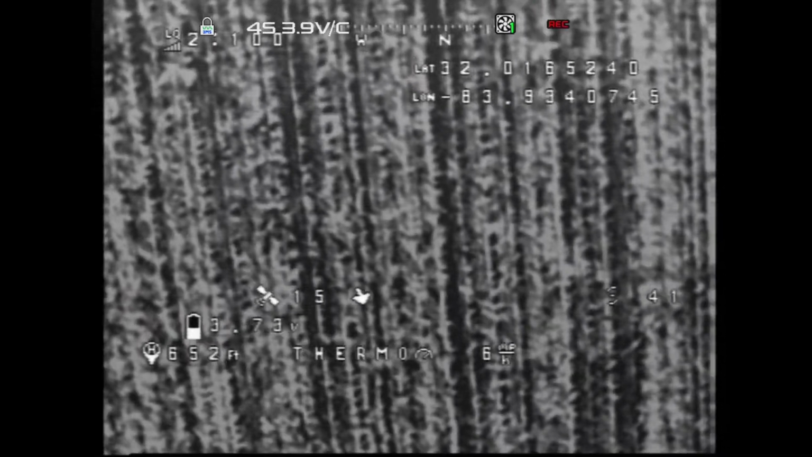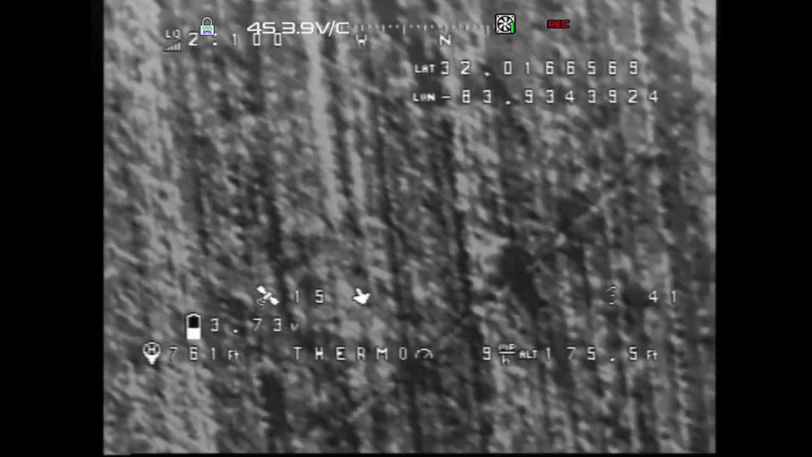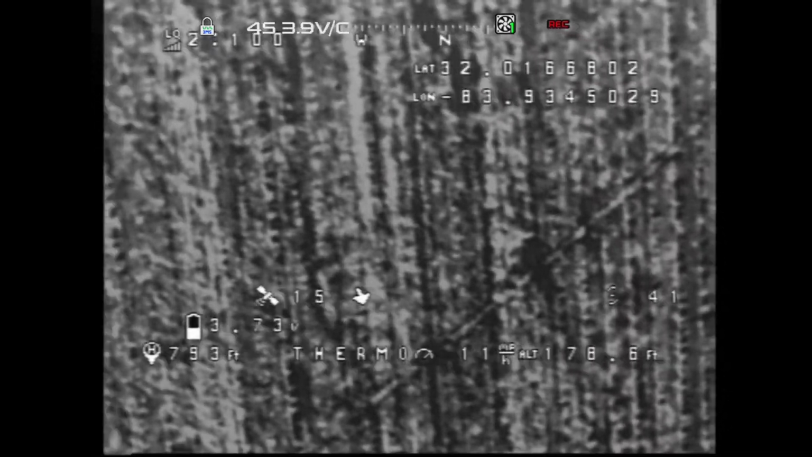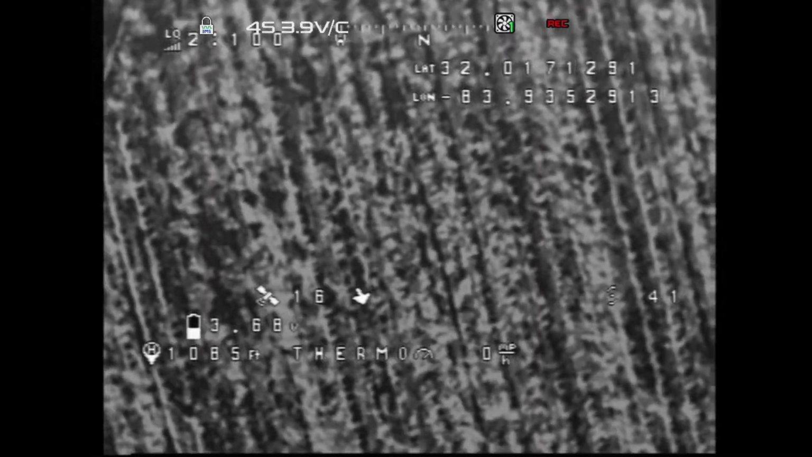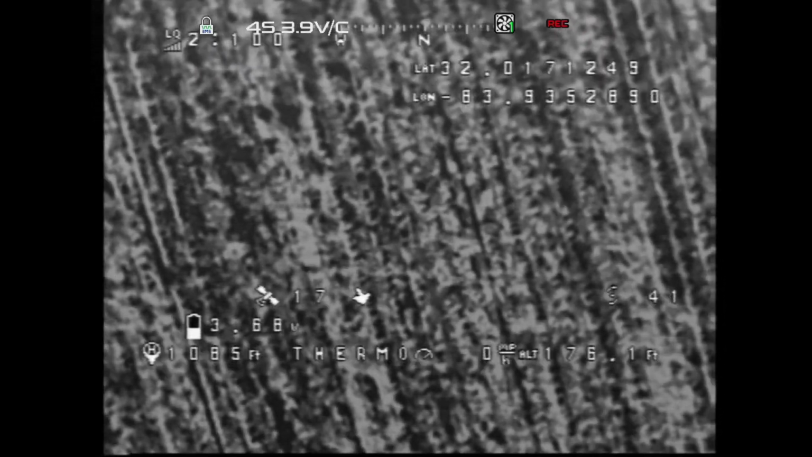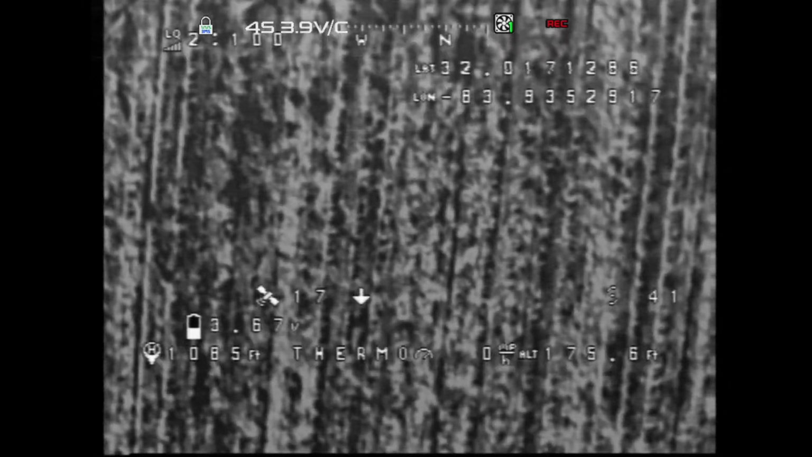What's my distance? 646 feet out. Let's go ahead on out. I got return to home on here. Where are we at? Like 1082. 176 feet off the ground. It's kind of back and forth right there, but that's pretty good for the wind blowing, I think. Going ahead, we're gonna go on out.